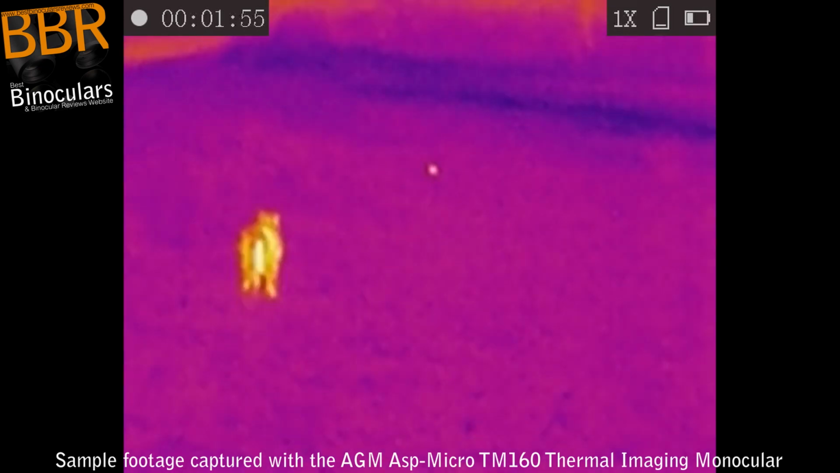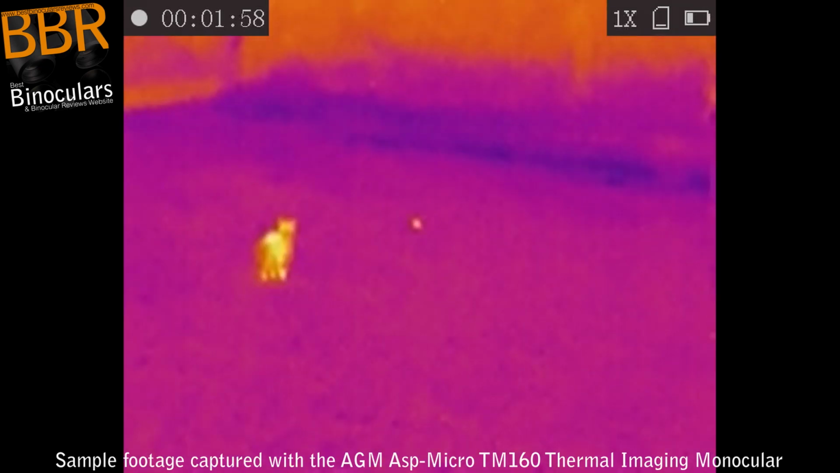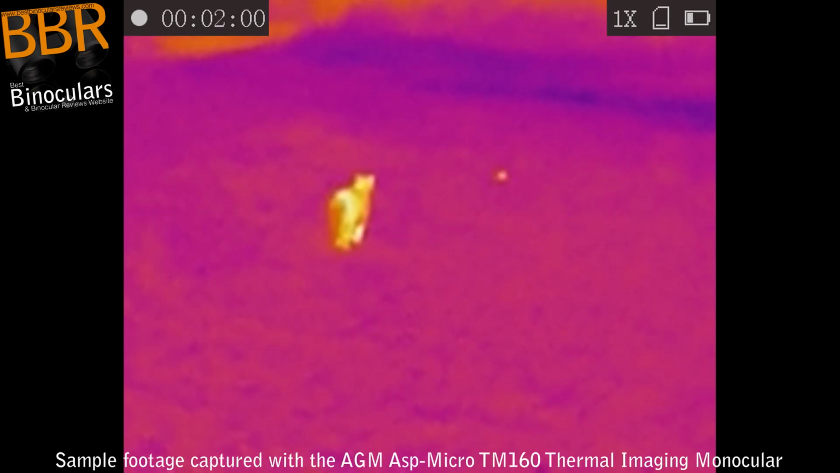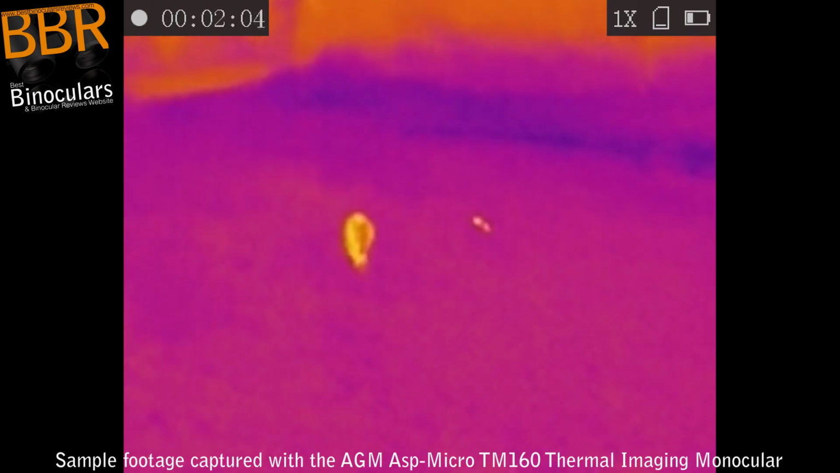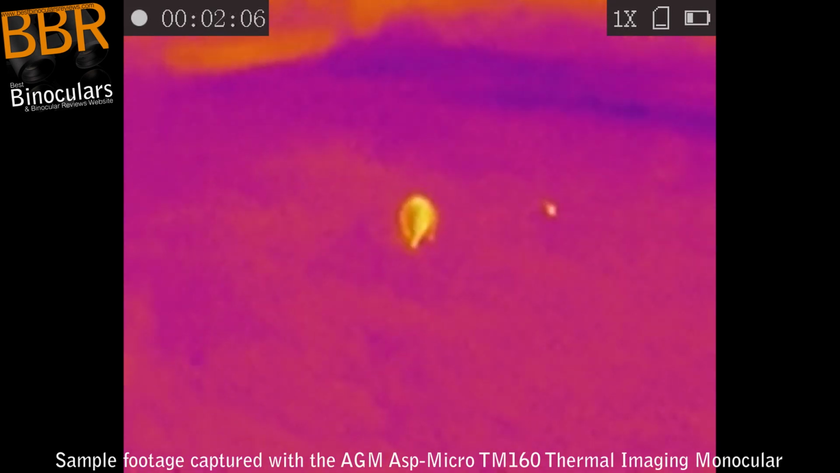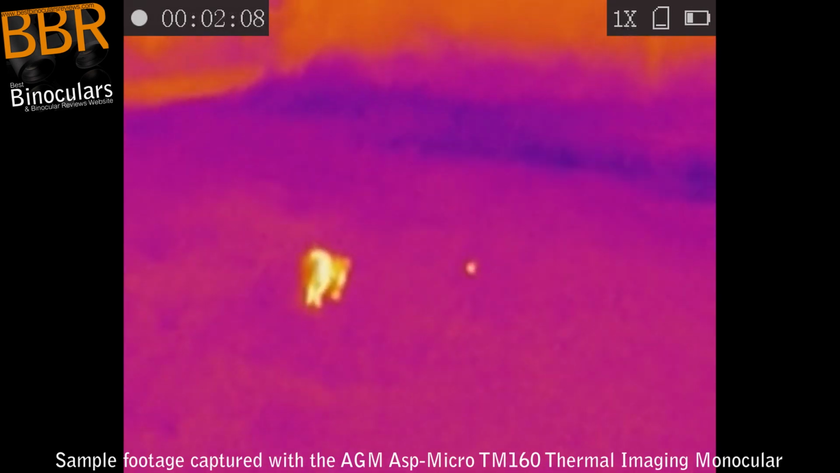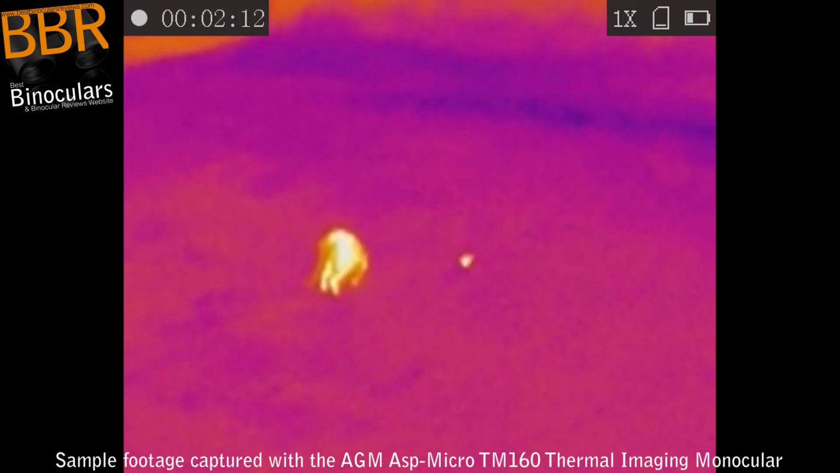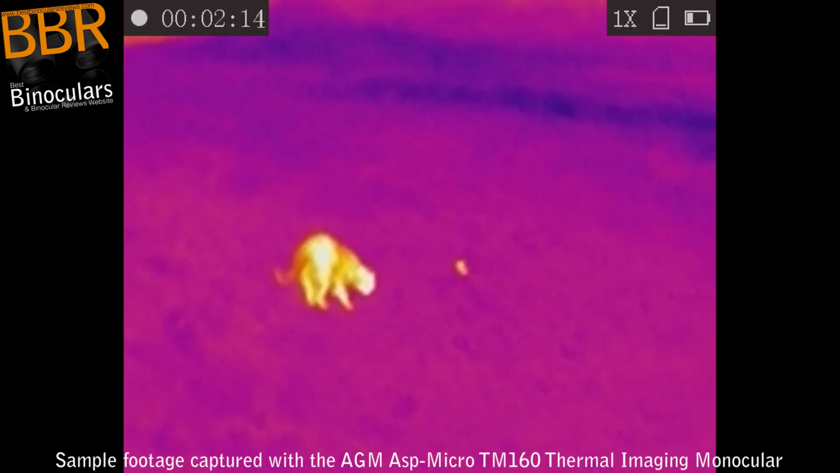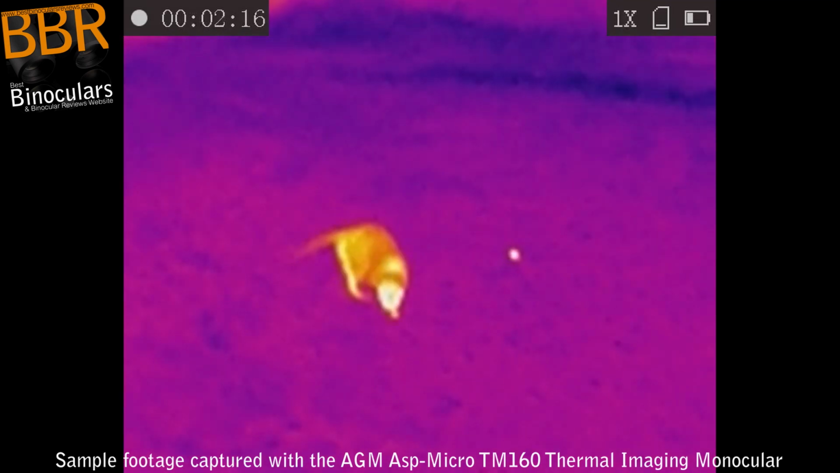Now, as you can see, the cat immediately picks up on it and heads towards it. But as soon as the mouse stays still, the cat can no longer find it. So she's sniffing around trying to get closer and closer to it. But the mouse, as you can see, is staying perfectly still. So the cat gets closer to it, but has lost it. As you can tell, it is dark, because otherwise she would definitely have seen that.